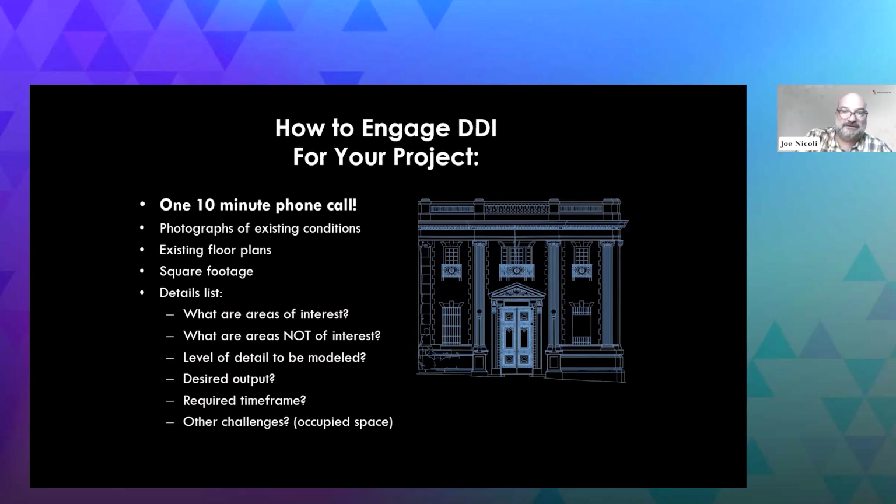And I will put in here too, the other challenge is a big one, especially around DC. Do our people have to be escorted? Do we need badges to do any of this? It seems like it's getting worse all the time in terms of what it takes to actually get on site, especially around DC.